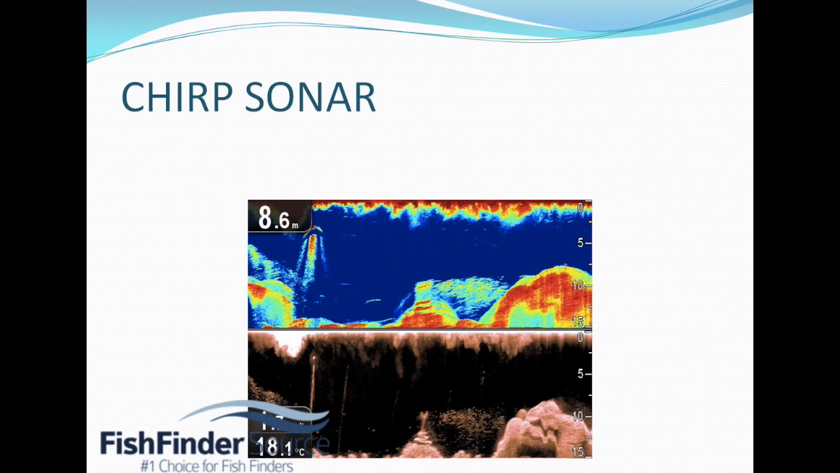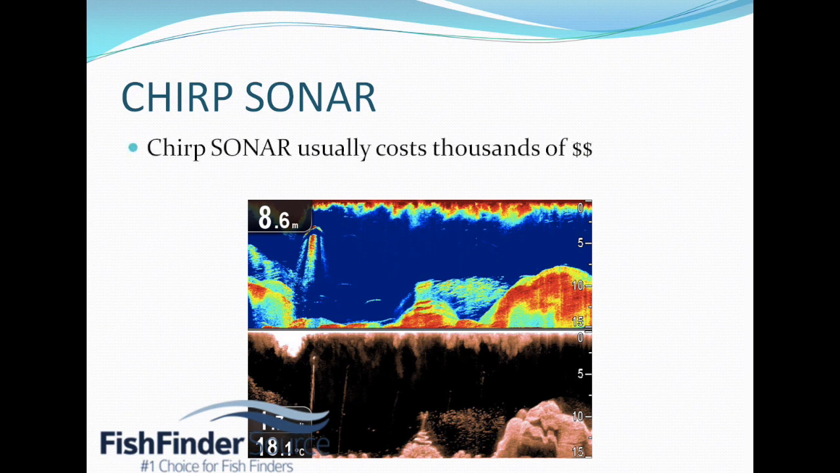The awesome thing though about the Dragonfly is the chirp sonar. Now, chirp sonar is a new technology, and usually it'll set you back at least a few $1,000s, and you'll have these giant transducers that hook up to these giant 12-inch screens. And what Raymarine's done is that they've brought chirp sonar down to an affordable level for everyone. For under $700 you can get yourself chirp sonar.